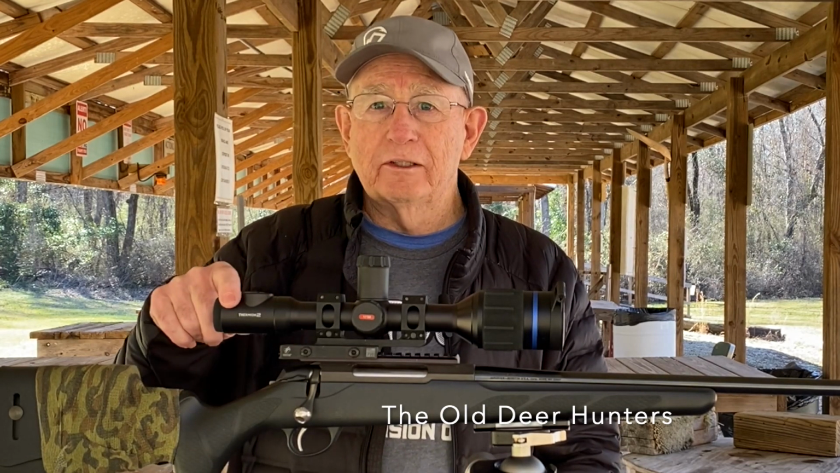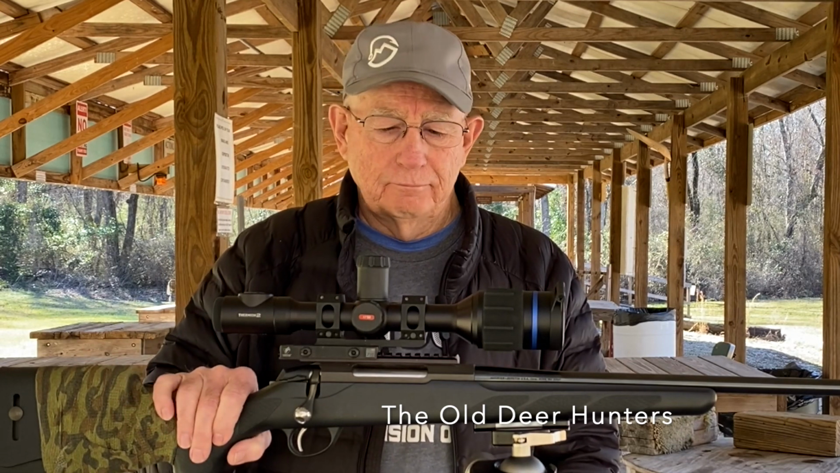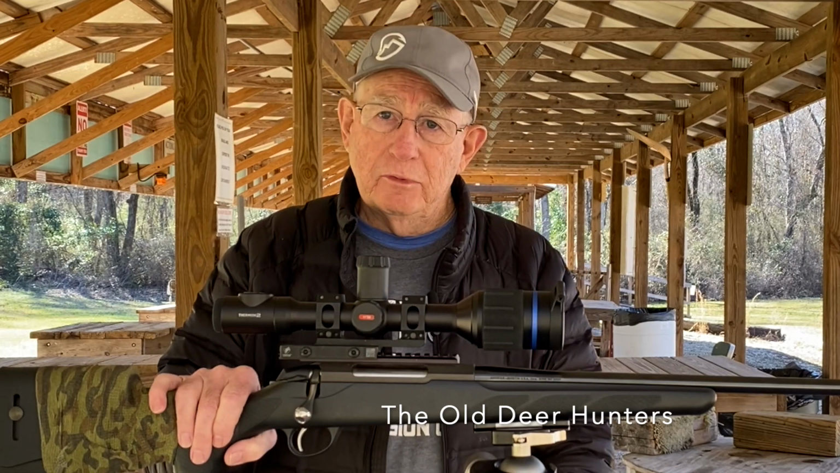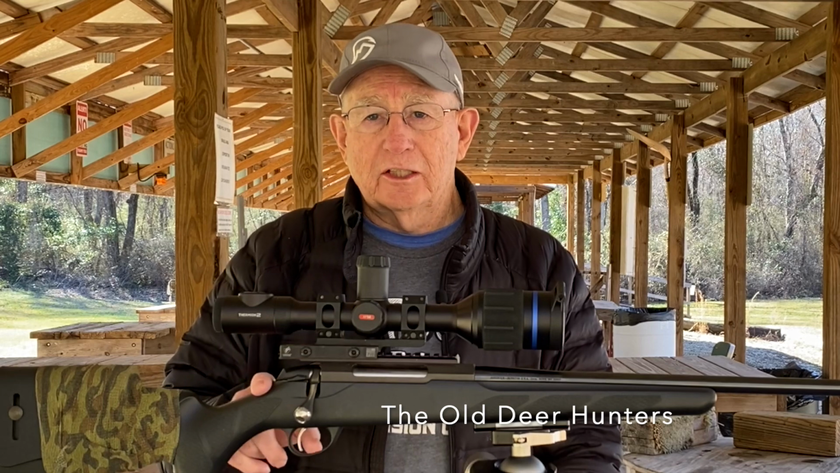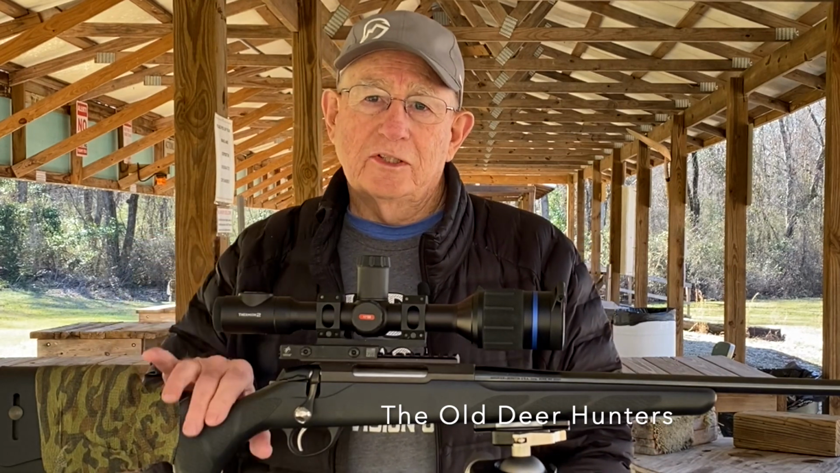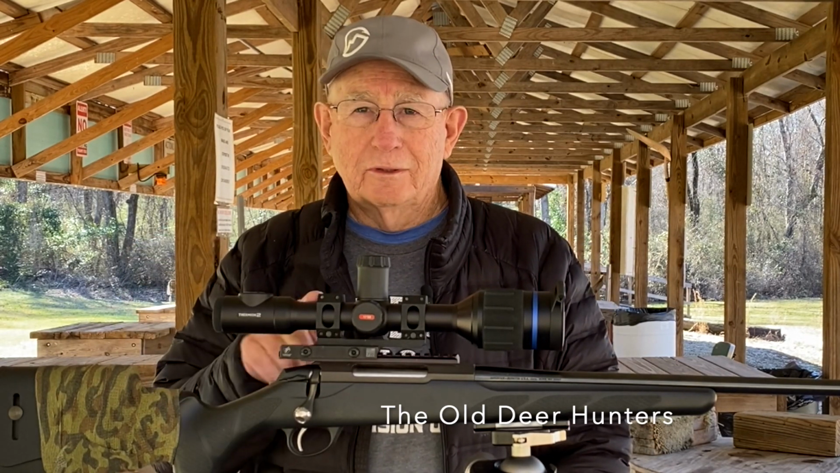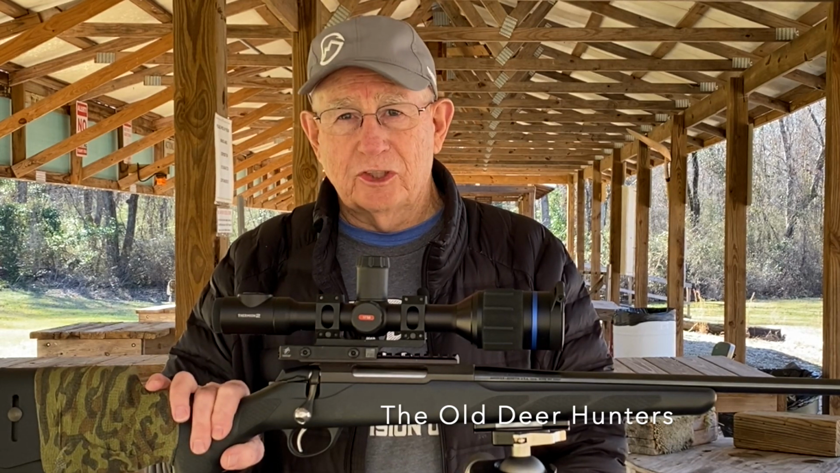This will make you a better hunter because you can see what you're aiming at. And yes, I know it costs a little bit more money, but if you're going to be in the thermal game, you're going to have to spend some money. Just think about it. You've got a $1,000 rifle, a $70,000 pickup, a $20,000 RV hanging behind that pickup. Go ahead and spend the extra $1,200 and get the XP50 Thermion 2.